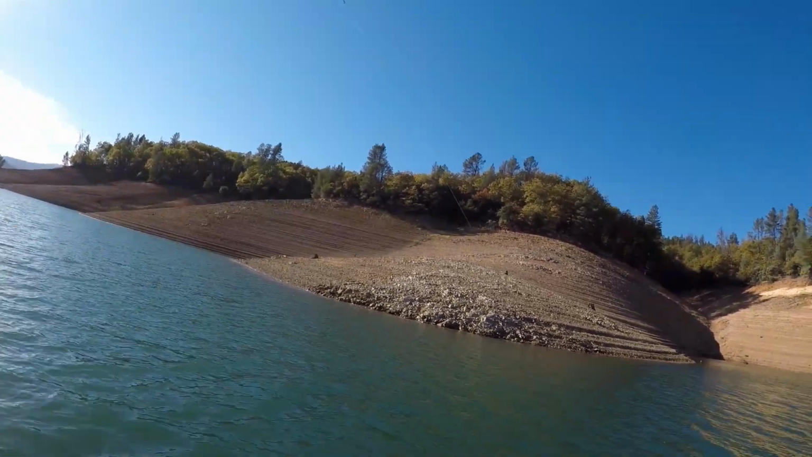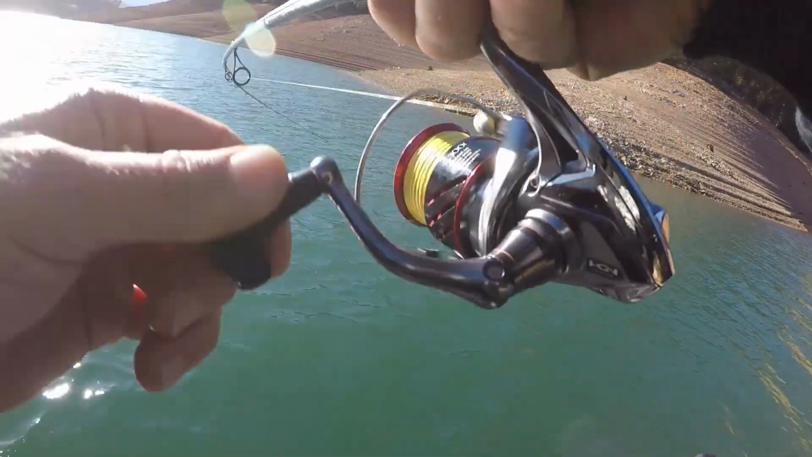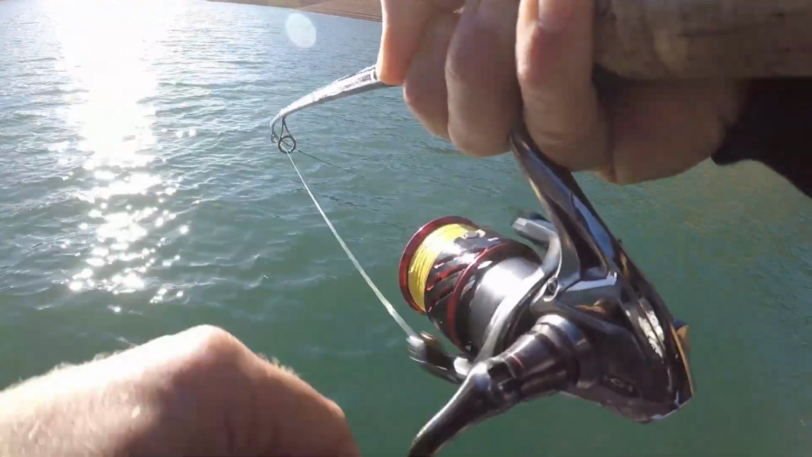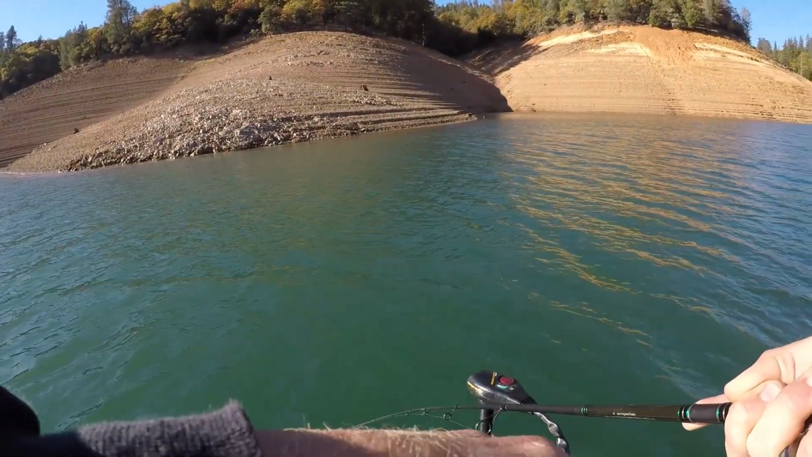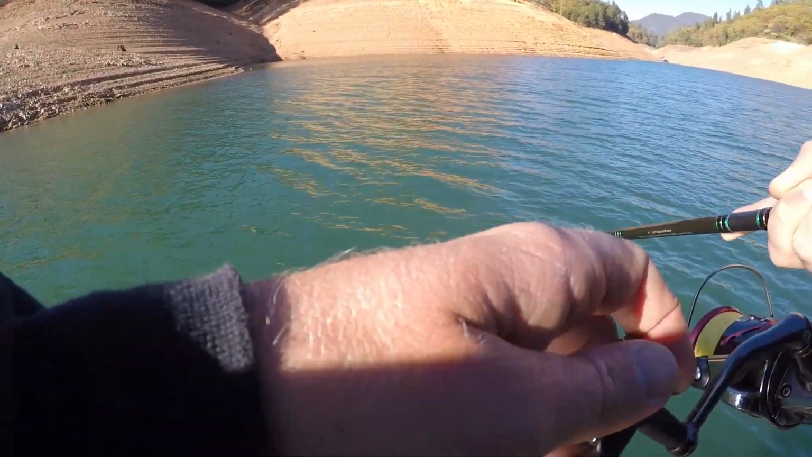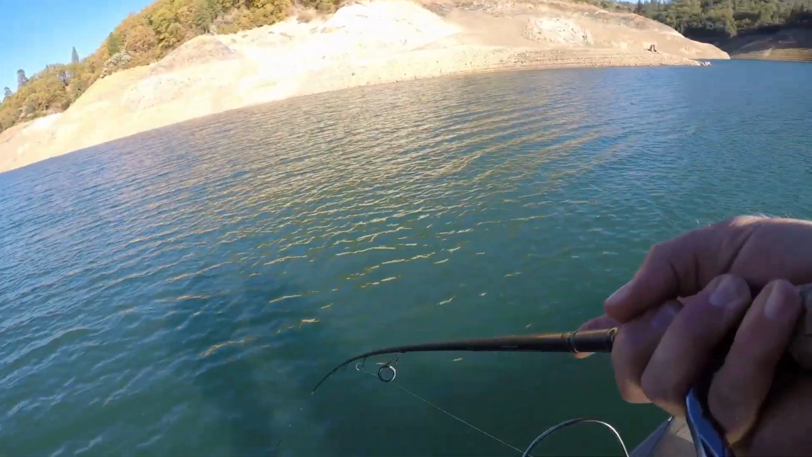It's not a small one either. Gosh, it took me all freaking day. It's the biggest fish we caught too. Oh, finally. God, I've worked hard for that bite. I've caught him right here too.